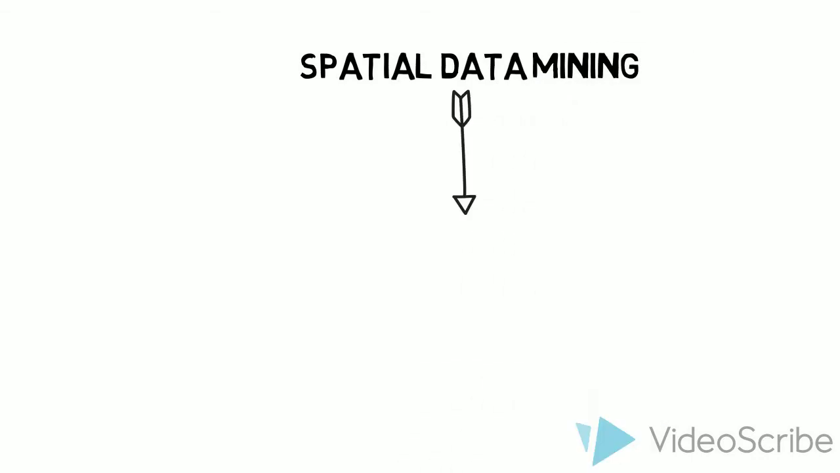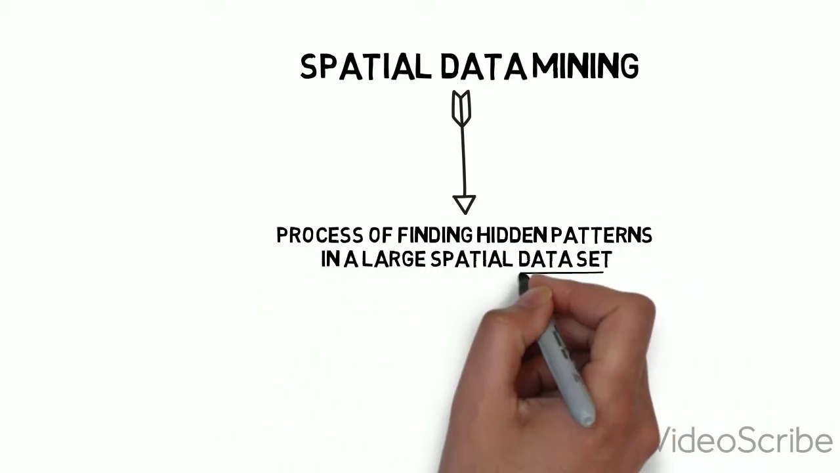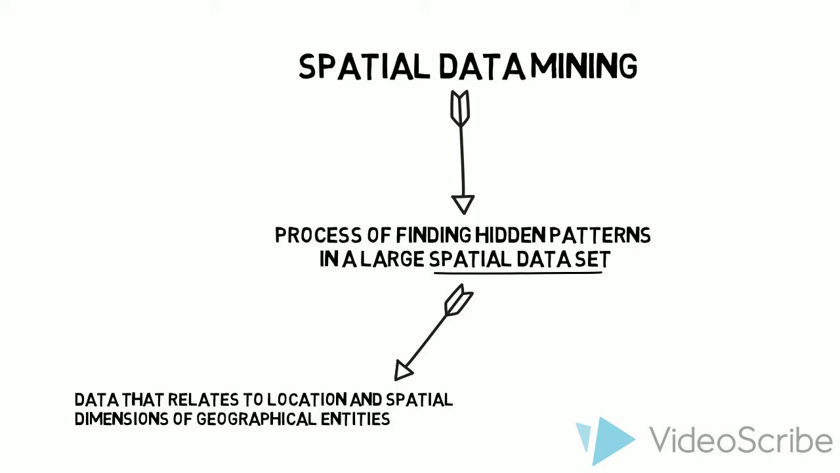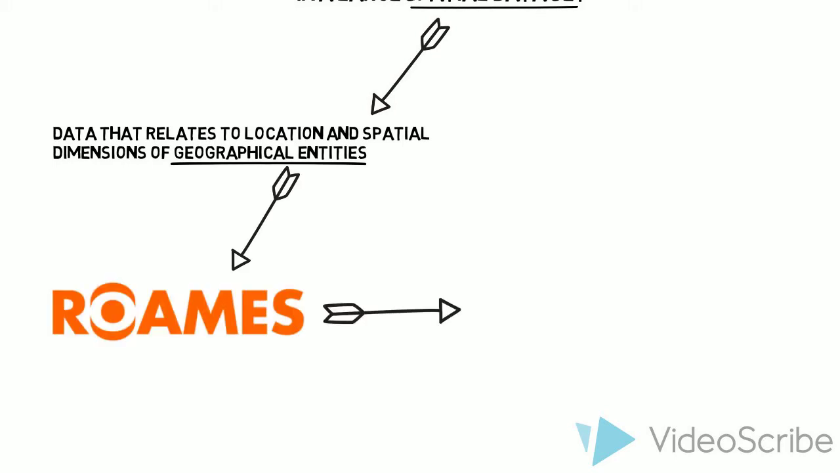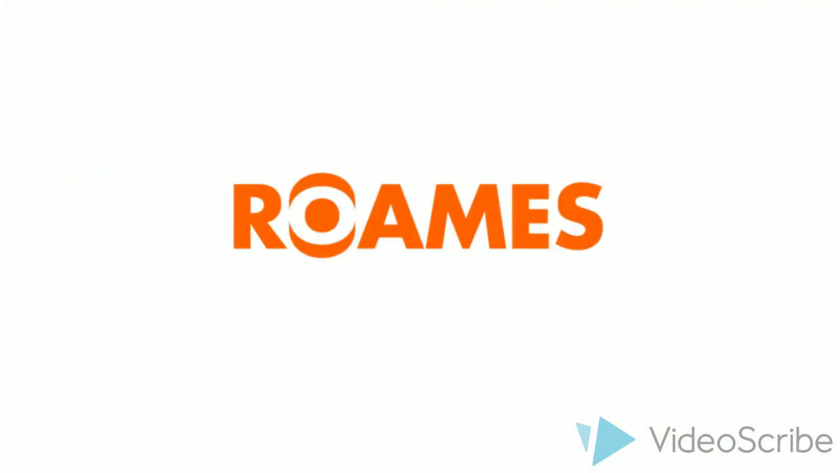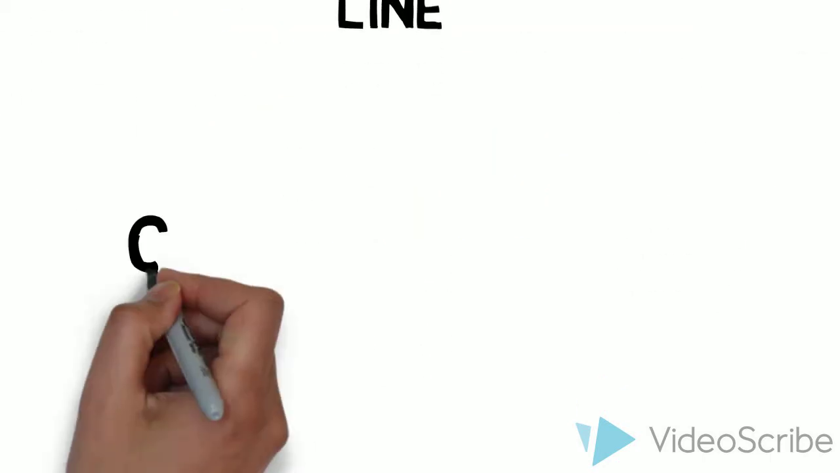ROMS utilises spatial data mining. This is the process of finding hidden patterns in large datasets. The term spatial dataset refers to the data that relates to location and spatial dimensions of geographical entities. When we consider the nature of the data present in ROMS' world, there's a definite link here. A large spatial database, such as ROMS', contains different spatial types. To extract patterns from this data involves finding correlations that exist in the data.